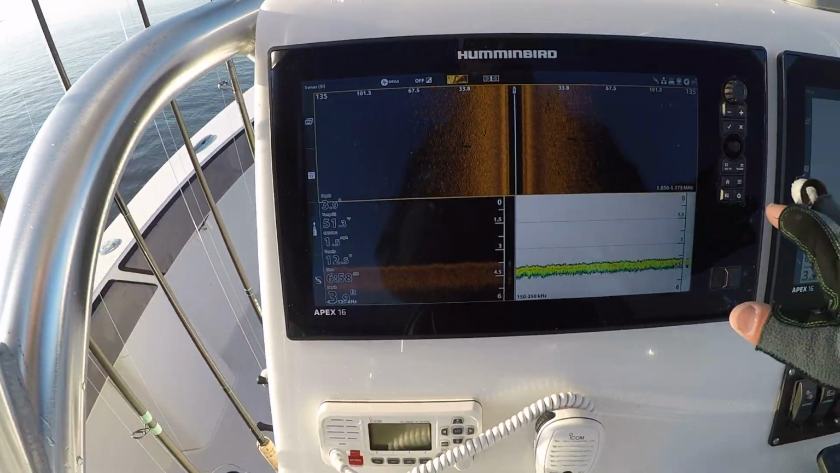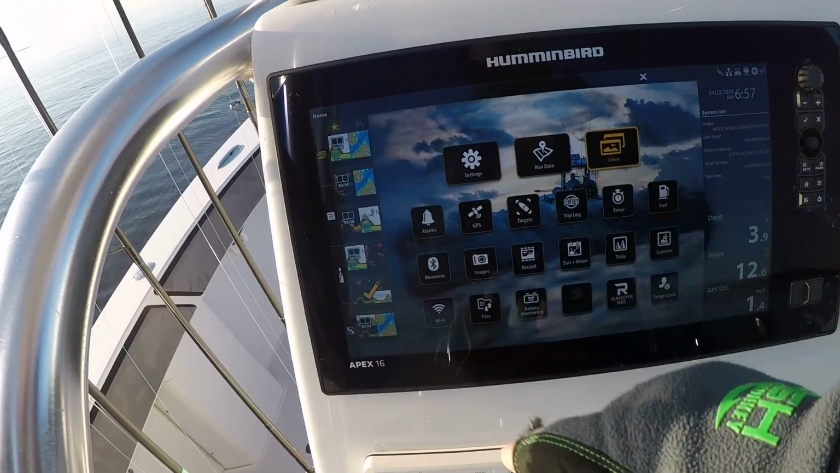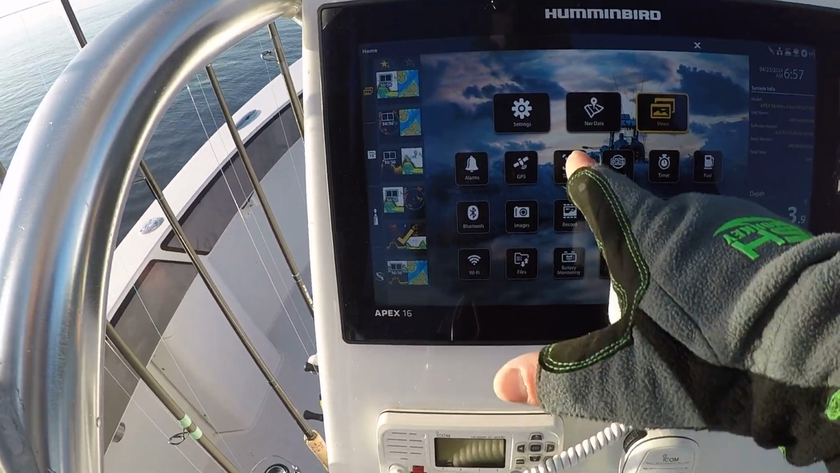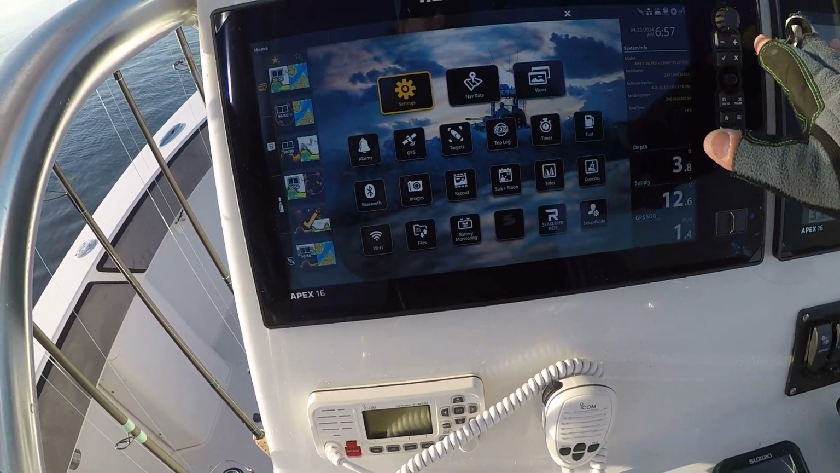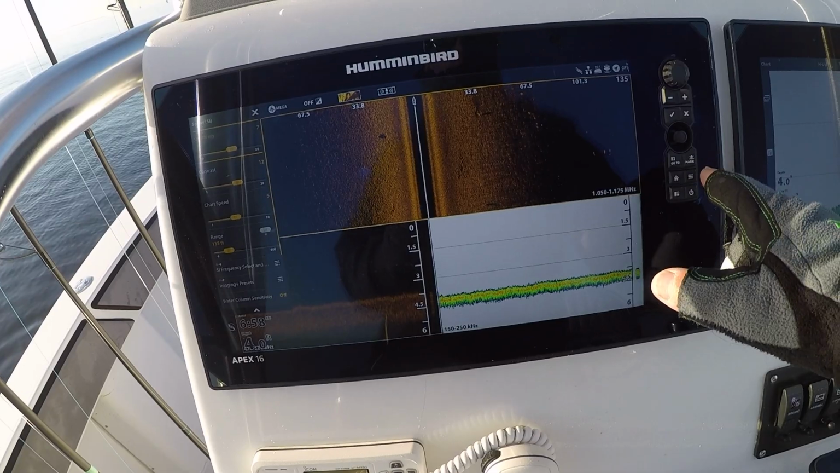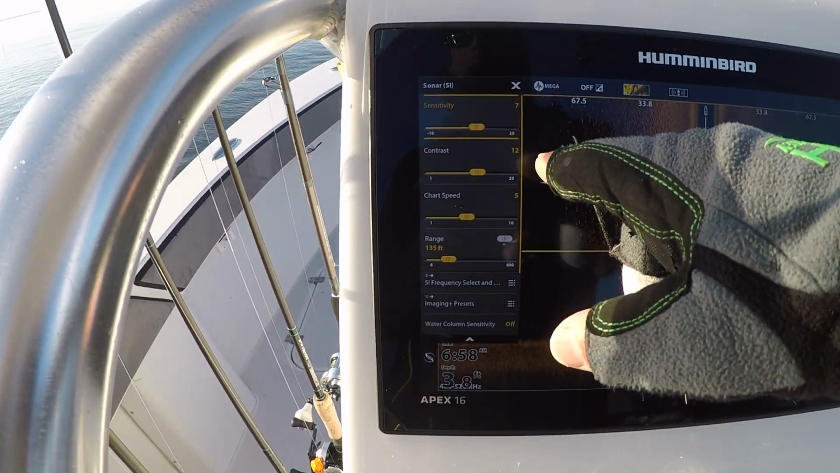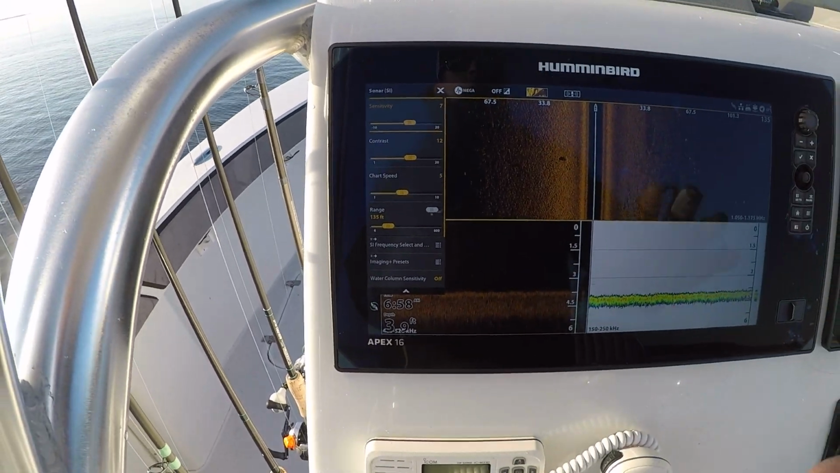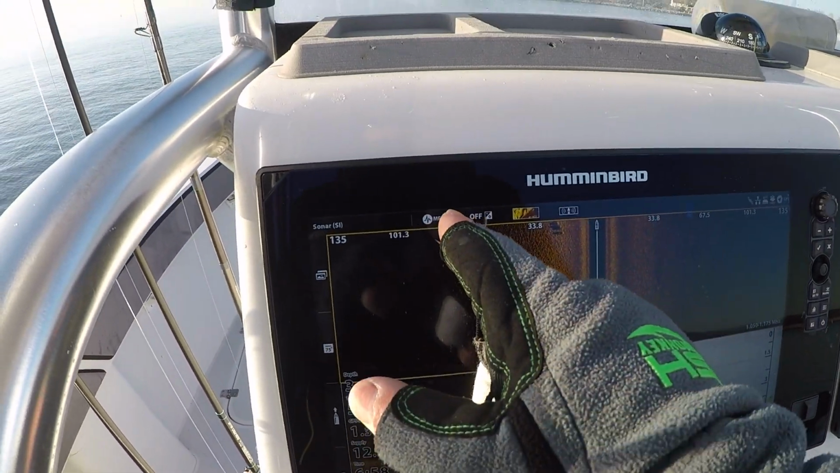A couple quick shortcuts I'll show you. Home button, very user friendly to come here. You can control all your settings from here. We'll go back, and there's a quick menu option. It's these three bars right here. I can control my sensitivity and contrast for my sonar. Right up here, one thing I do switch a lot.